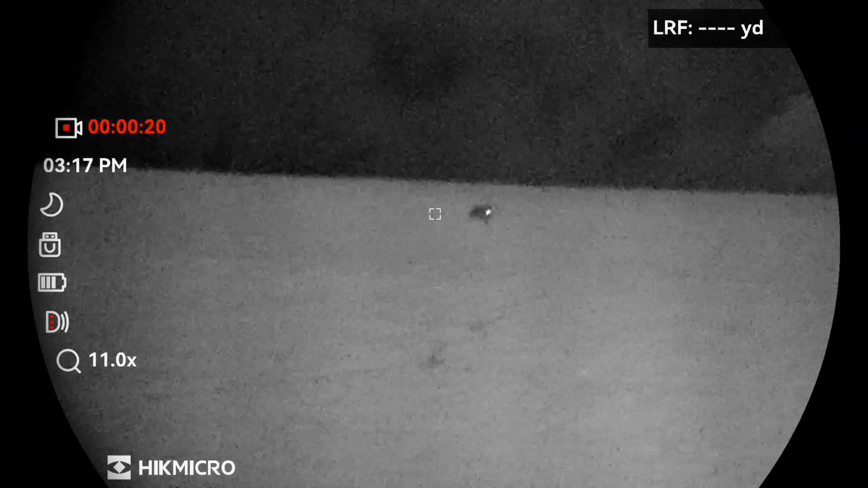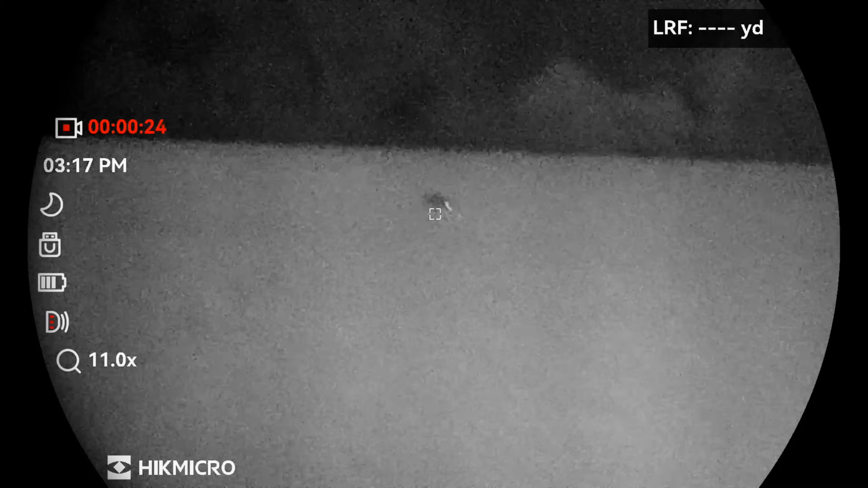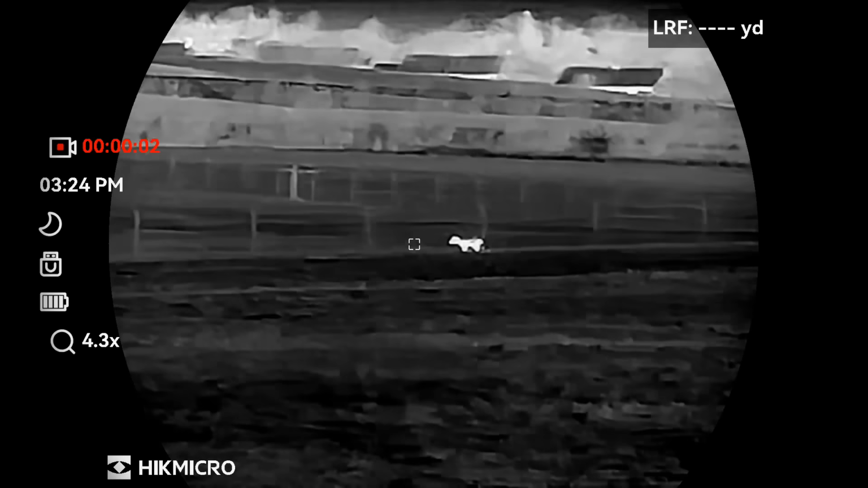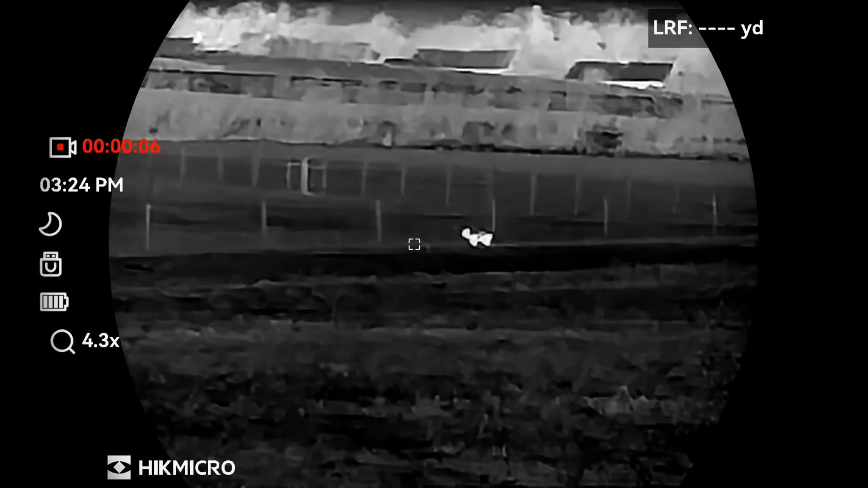Forgive me if you find this B-roll footage boring, but I left it in for those people who might be thinking about buying one of these multi-spectrum binoculars to give them a sense of how useful they could be, even though this was the base unit at the time.